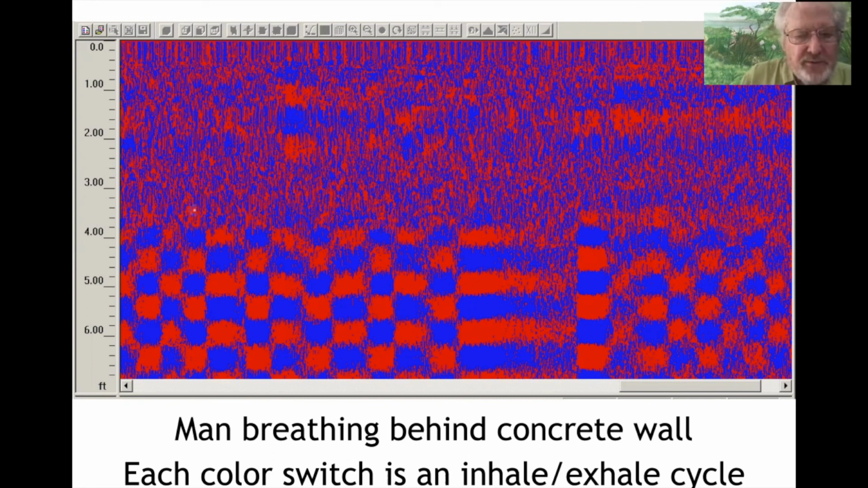So as time passed, someone yelled at him, "Hold your breath." So this person behind the wall held his breath for about 7 or 8 seconds, took a deep breath here, as you can see, and then continued breathing. So you can see with a ground penetrating radar system, you can look through concrete reinforced walls and see people on the other side.